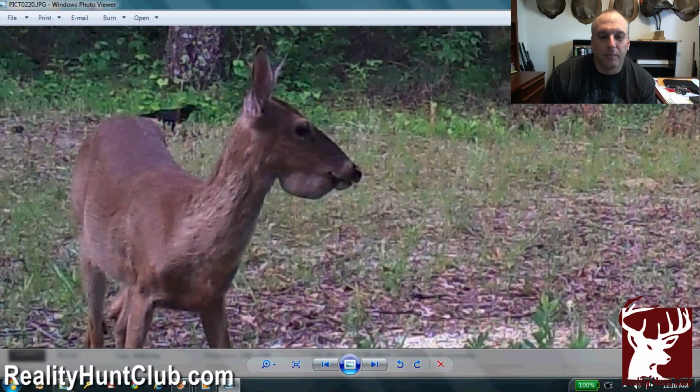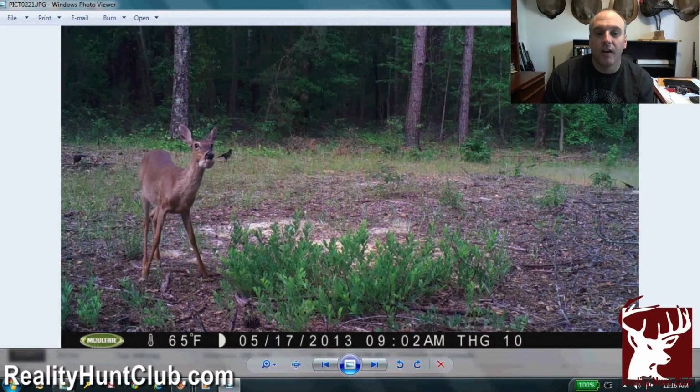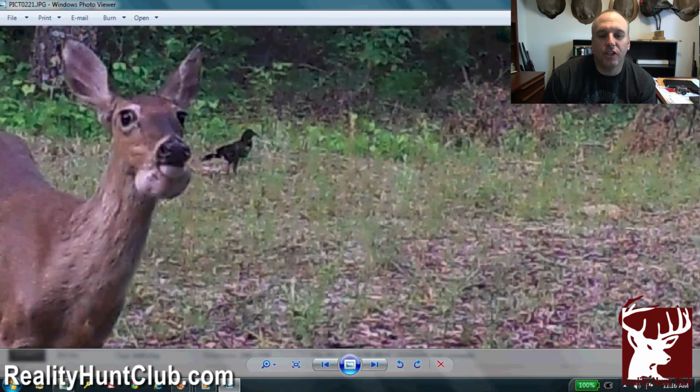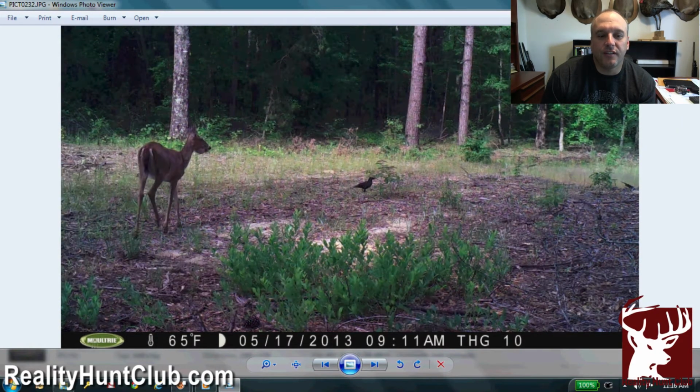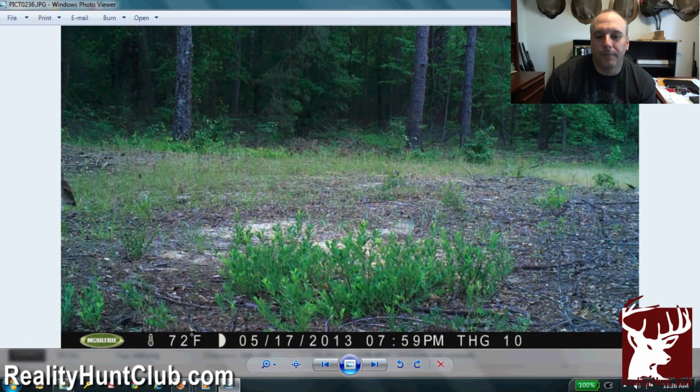Looks gross, don't it? But she's getting around. She's eating the bait pile. But this is the first I've seen of her. I don't know if she has some kind of infection in her teeth, infection of her jaw. Maybe she needed to go see a dentist or something. But that was a joke.